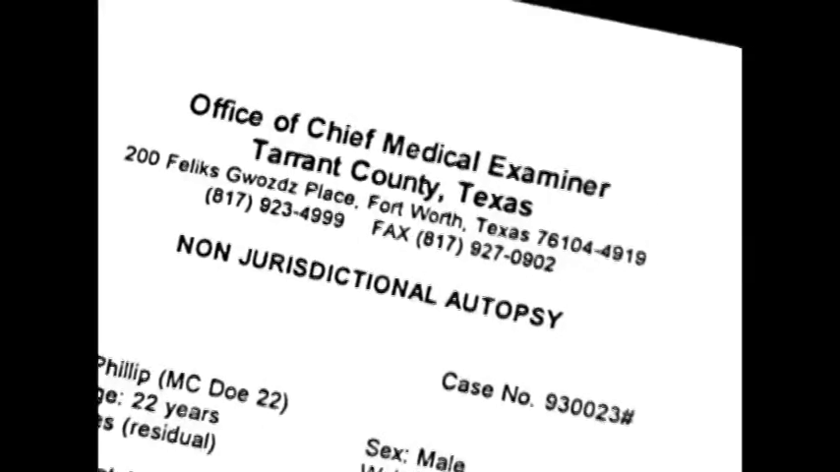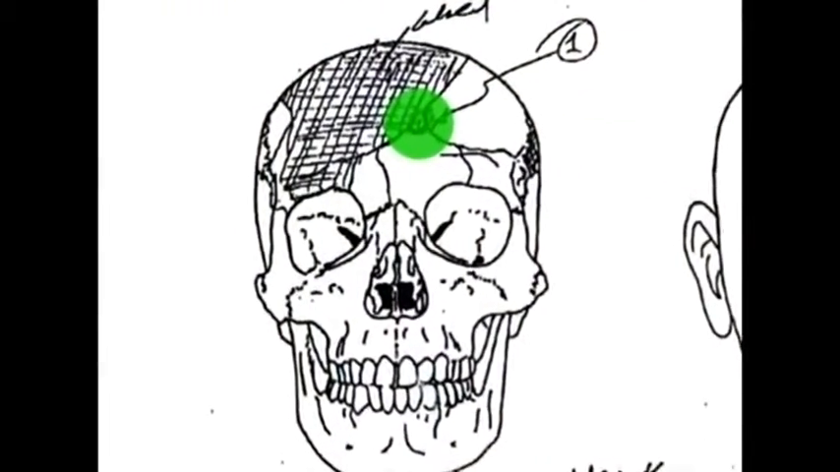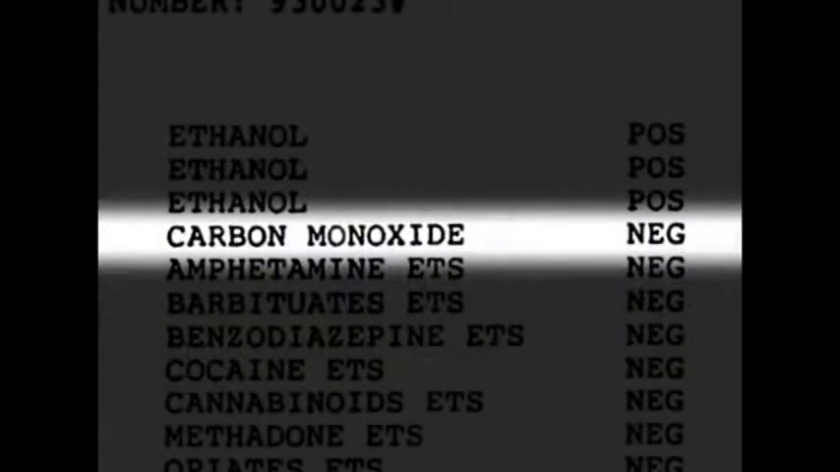In coming out, the conversation, as I remember it, was, well, if we come out, will we be shot? According to the autopsy reports, Philip Henry was shot several times in the chest, shoulder, and head. Jimmy Riddle was shot once in the forehead. Neither of them had soot accumulation in their trachea or bronchial tubes or carbon monoxide in their blood, indicating that they died before the fire started.